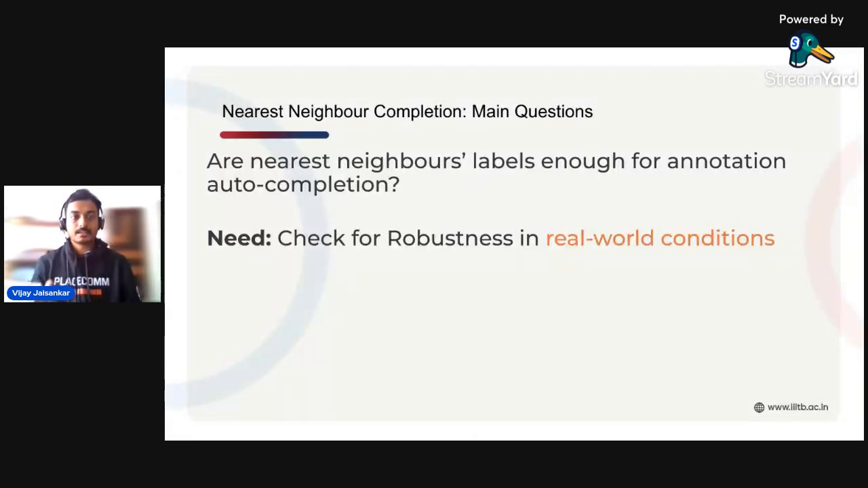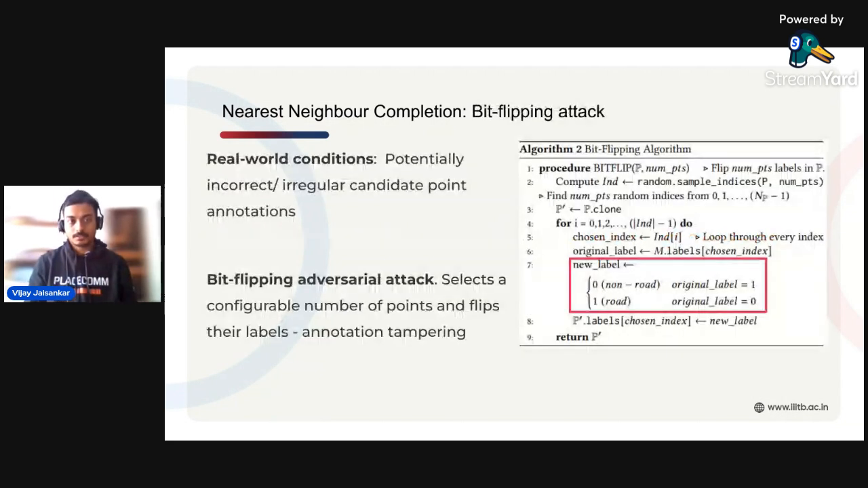Next, we look at the main questions here, which is the nearest neighbors labels. Are they enough for annotation auto-completion? Are they robust in real-world conditions? To this end, we propose the bit flipping algorithm, which tries to emulate potentially incorrect or irregular candidate point annotations in the real world. Because human annotation or even model proxy annotation is not perfect, what we do is we select a configurable number of points and flip the bits or reverse their labels and give them false labels. So this is kind of like polluting or tampering with the dataset.